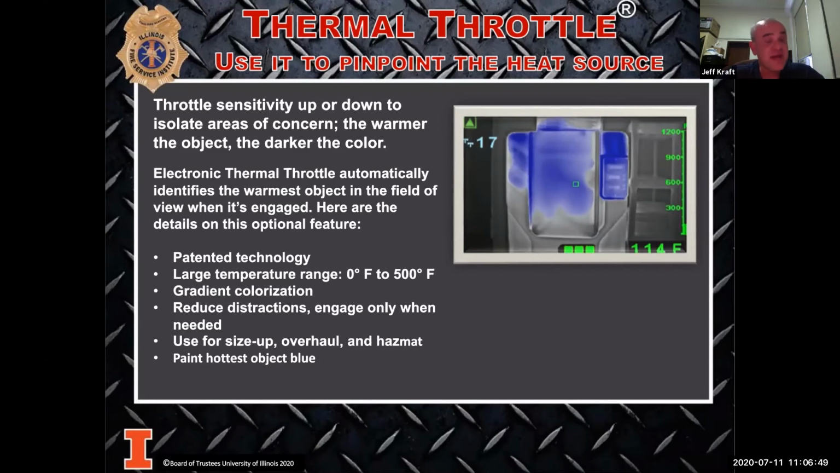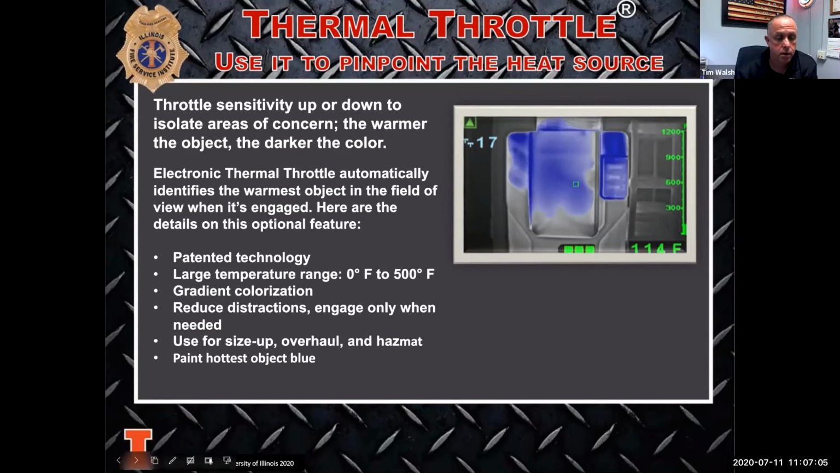It's something you have to practice. It's something you have to know how to use. For my camera, if I accidentally turn it on, there's two ways to turn it off. I can hit the two buttons together, or I can hit the on and off button and it will restart and put it back into normal mode. Know how to use it if you have it on your camera.